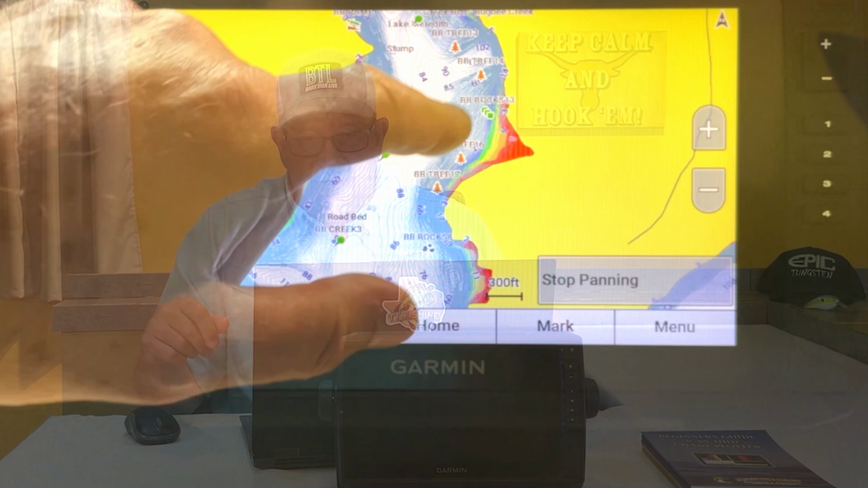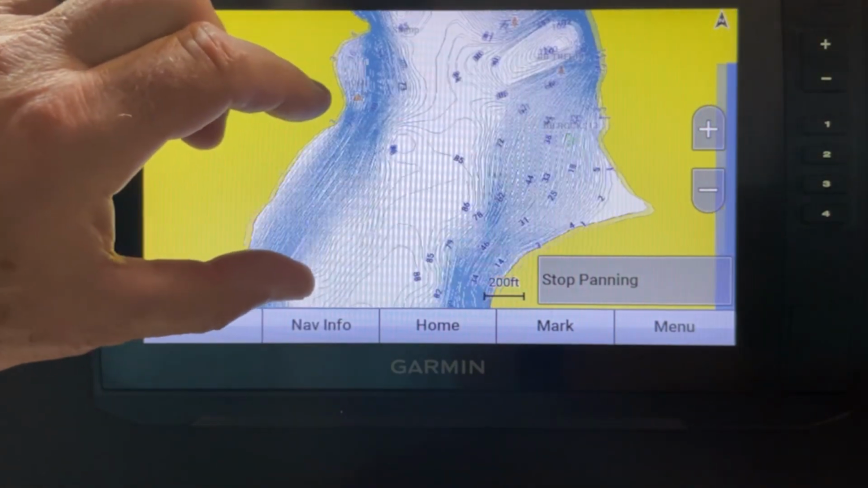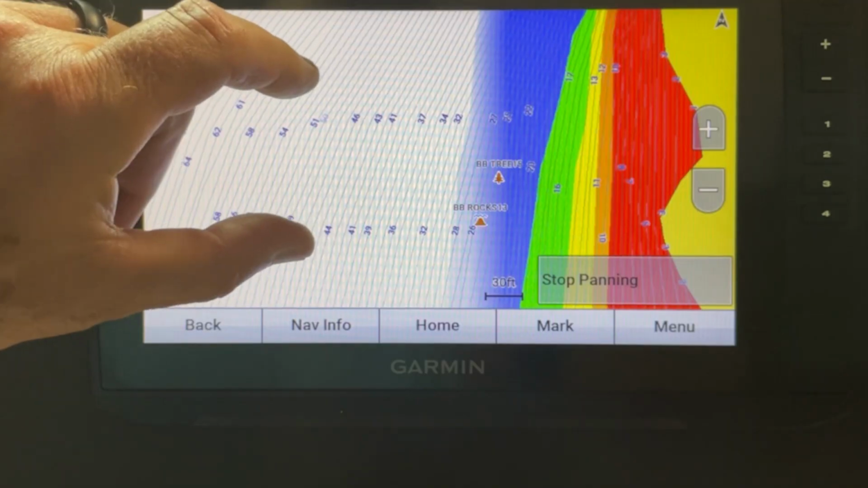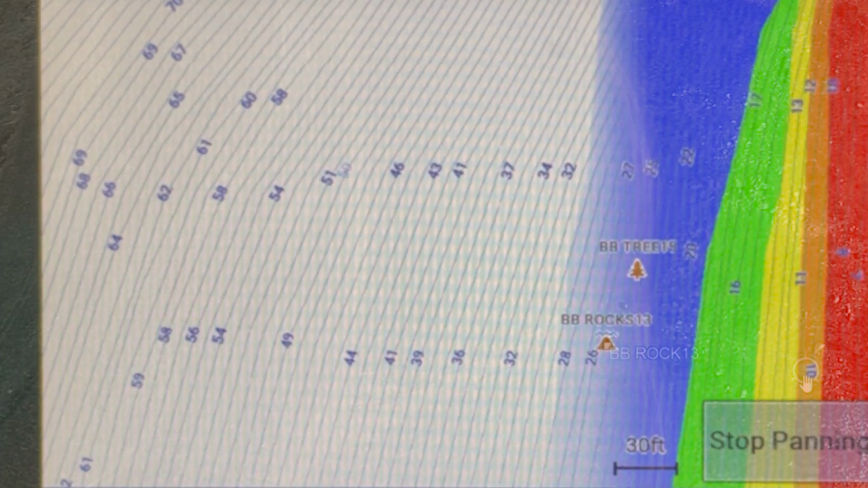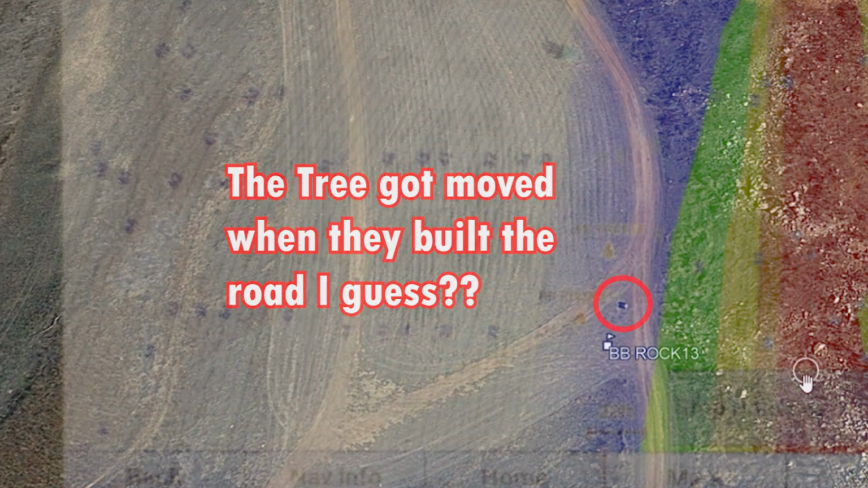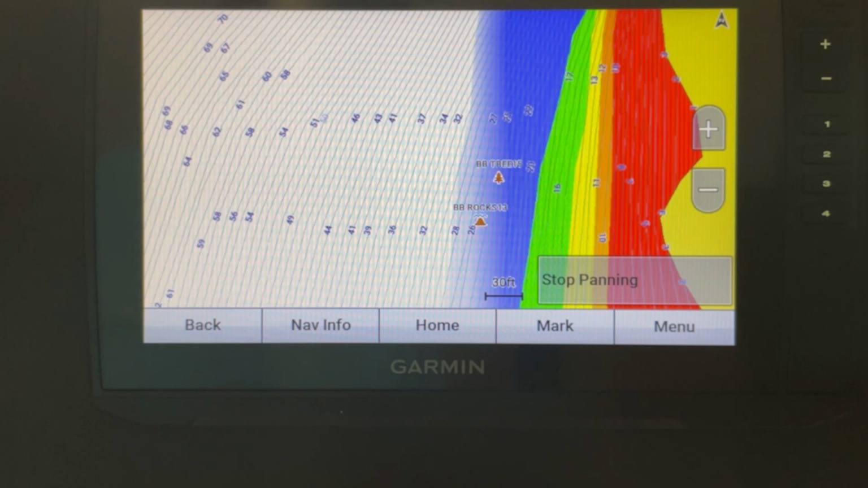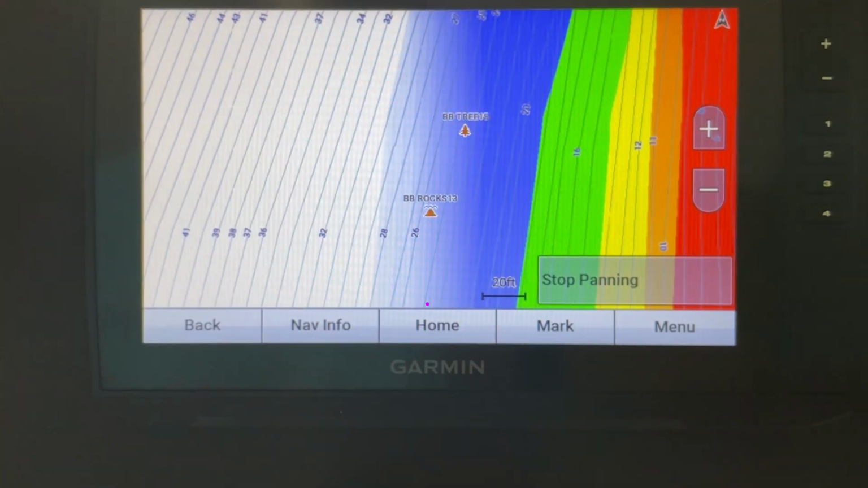All right, so there we go. There's Bugby Rocks 13. So let's zoom in on that a little bit. And there it is. And we'll see what that looks like with the Google Earth overlay. All right, so we know the rock is actually up over here.